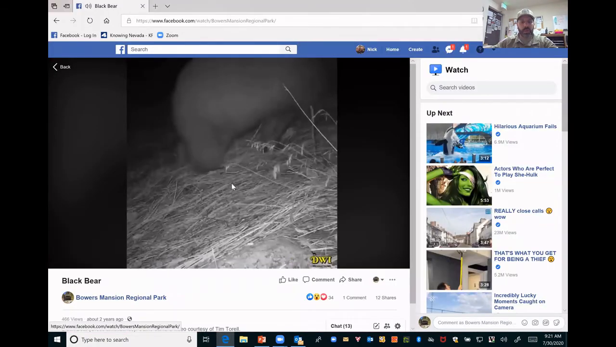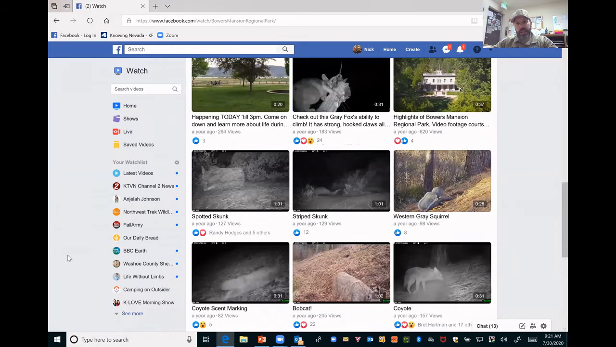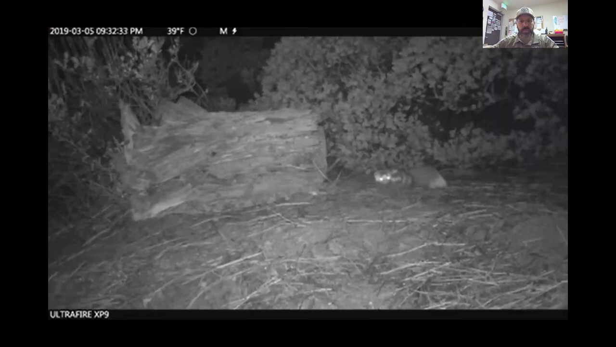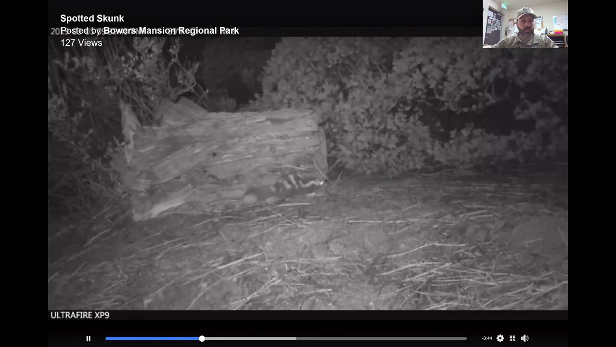Okay, and then I wanted to show you a funny one with this spotted skunk. So when this one plays, you'll hear in the background the flash, like there's a noise that comes from the flash of the camera, and it kind of scares the skunk a little bit, so he does this little hop. It's pretty funny, so watch this. There it is. Okay, so that's the spotted skunk.